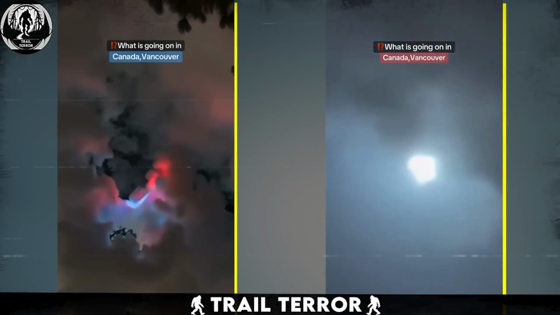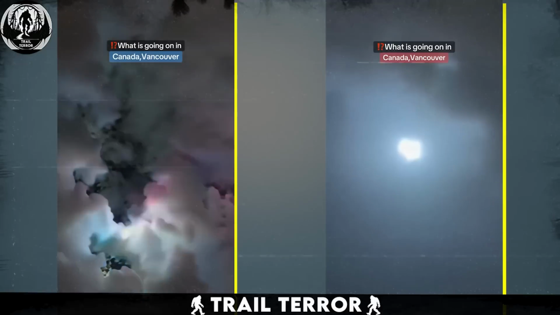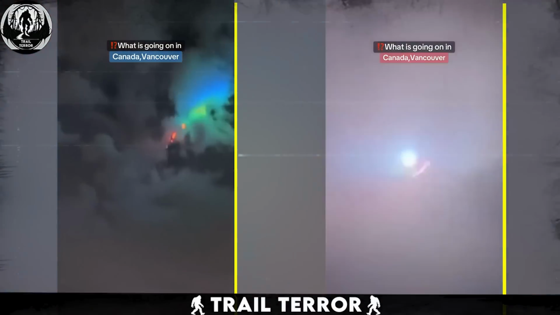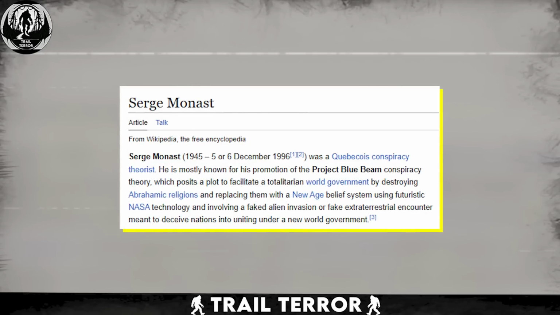After watching these videos, two possible explanations come to mind. First, it could be AI generated. In both videos, the lower layer of clouds looks slightly off, almost like it was inserted using artificial intelligence. The second theory is even wilder.